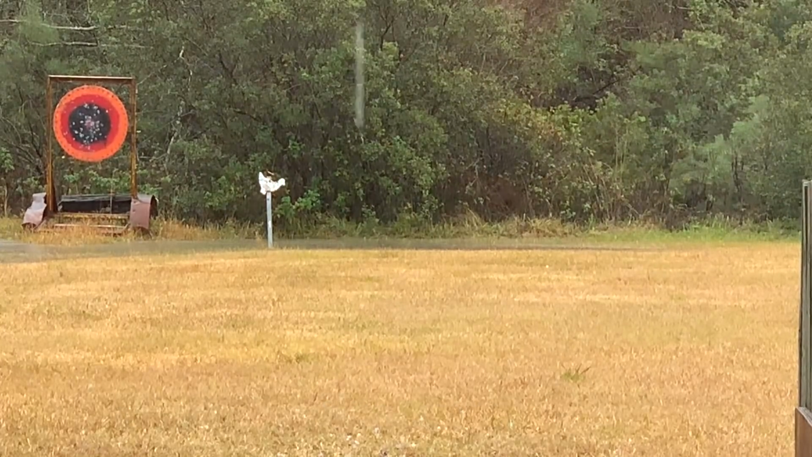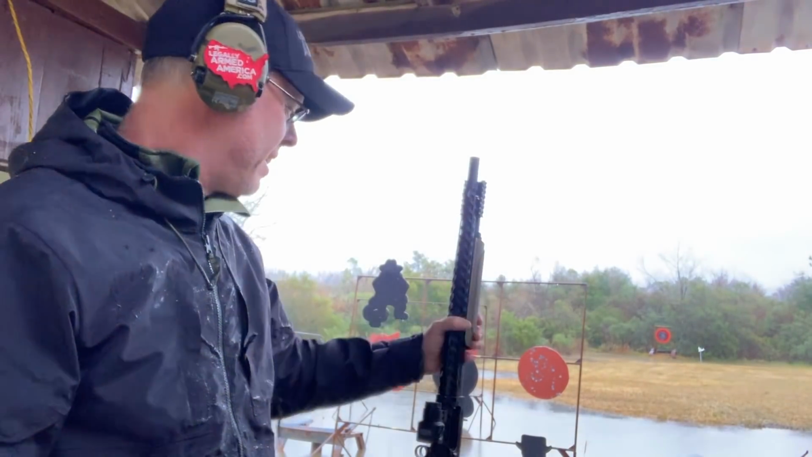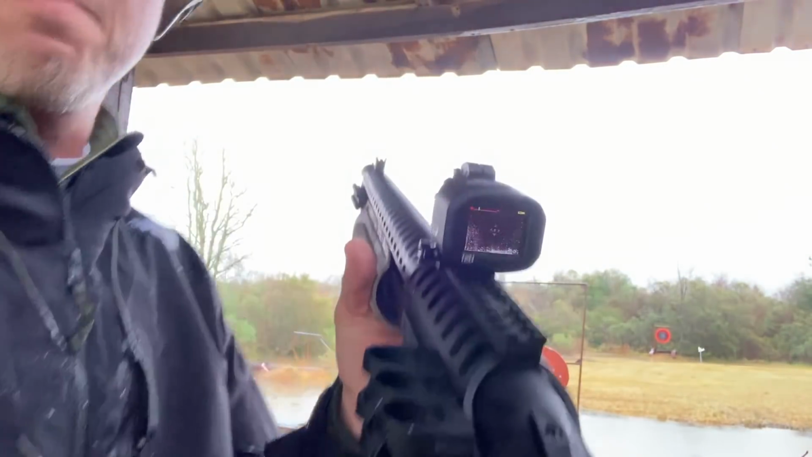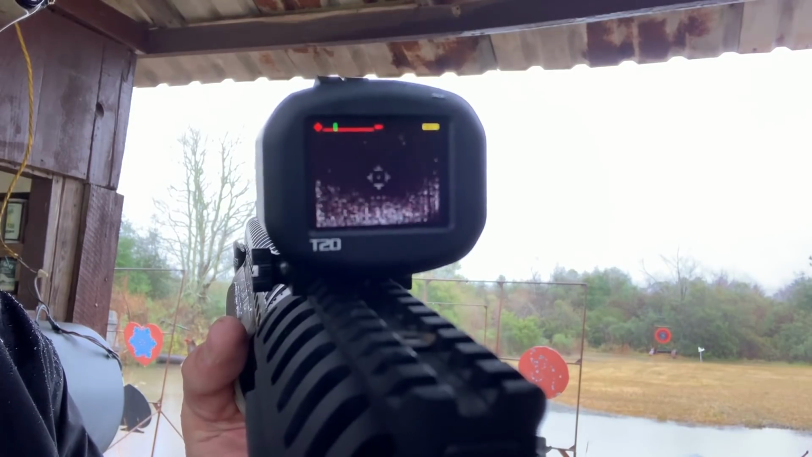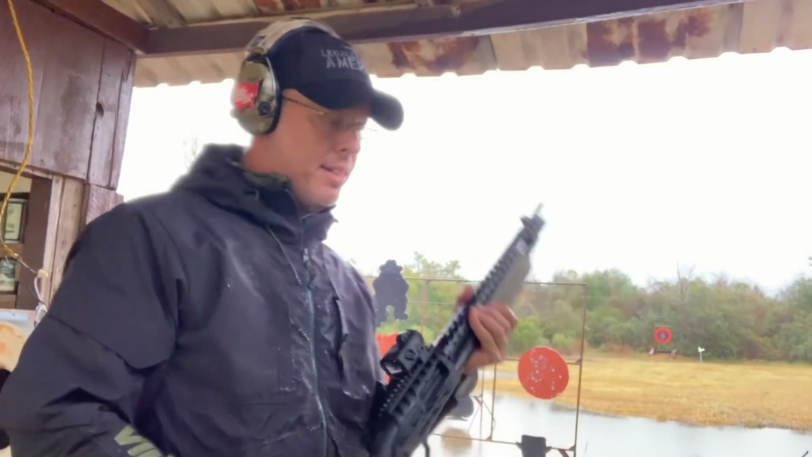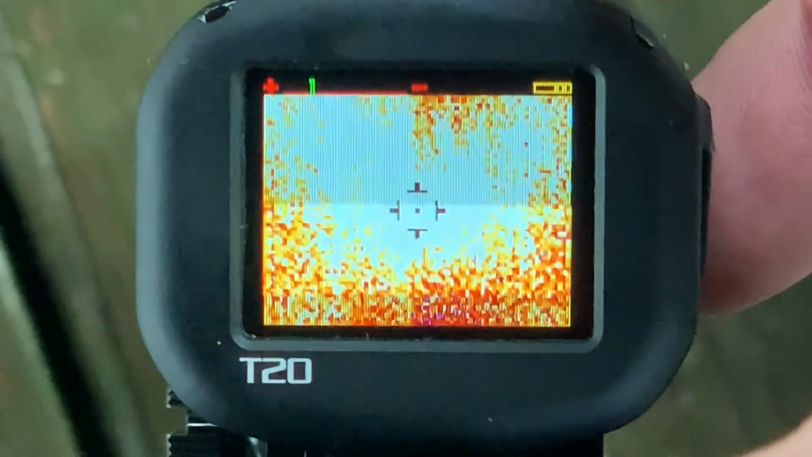Now y'all gotta admit, that's pretty cool. 60 yards away. What I did is I put this thing on the black. What I was saying earlier about the noise on the color, and I'll put the correct terminology on screen, the noise on the purplish orange one was too much.